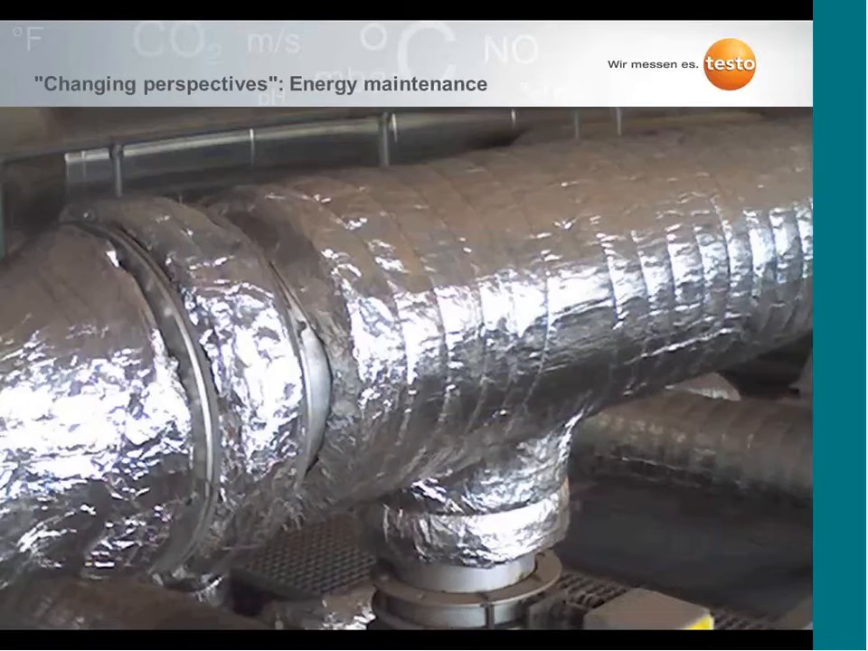And our last example, here you can see an insulated steam pipe. It looks really well insulated, but you cannot see whether the temperature is high enough for your production process, or whether you have some energy losses.